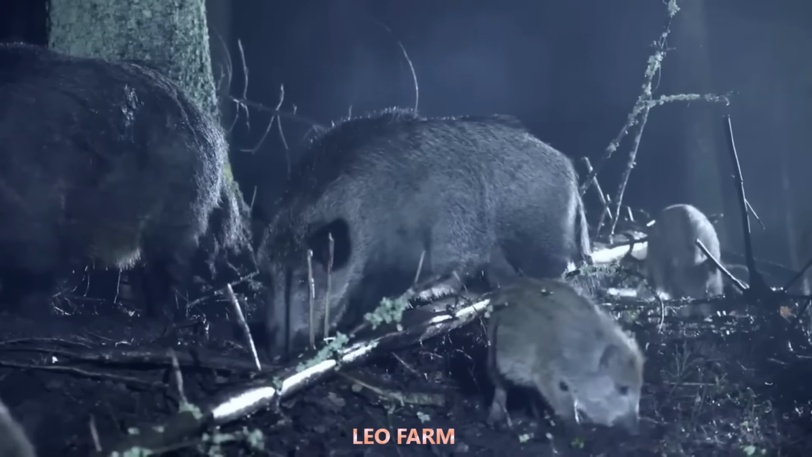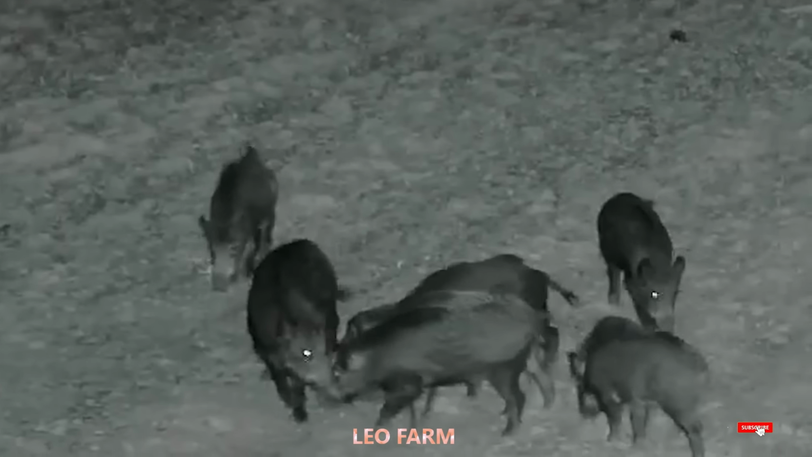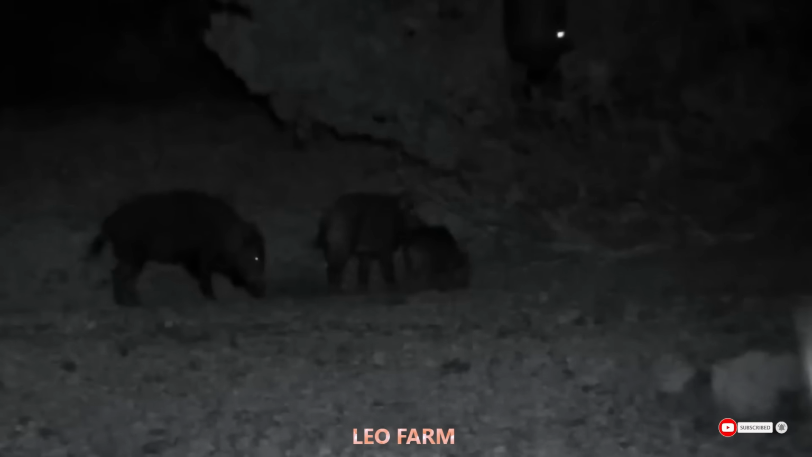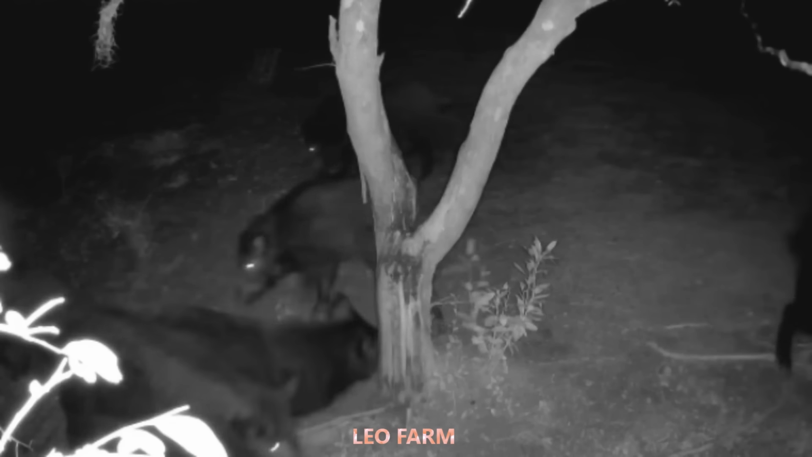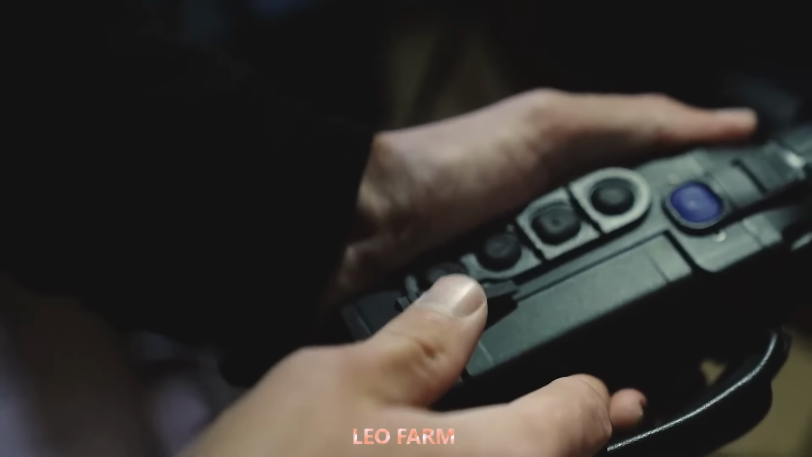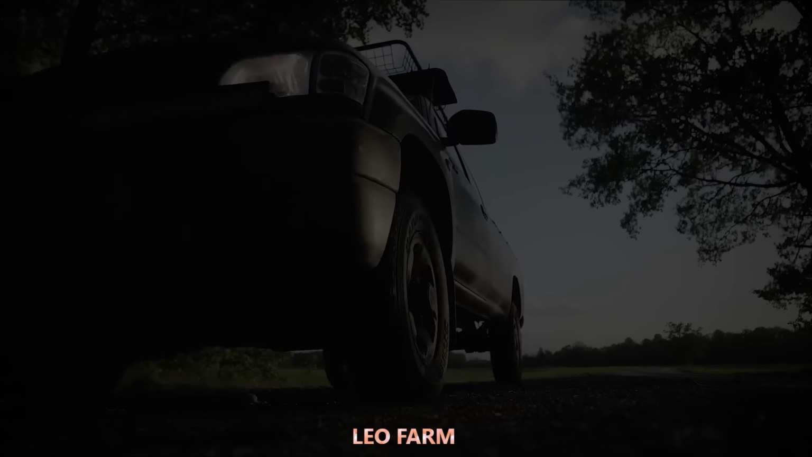In recent days, the peaceful village where I live has been thrown into turmoil as a pack of wild boars descended, tearing through fields and threatening the lives of the villagers. Listening to my uncle's account, my heart sank as I realized the scale of the disaster that was about to unfold. As darkness began to settle, I knew this was the only time we had to effectively confront the wild beasts. With my team, we set off with a firm resolve to protect our homeland.